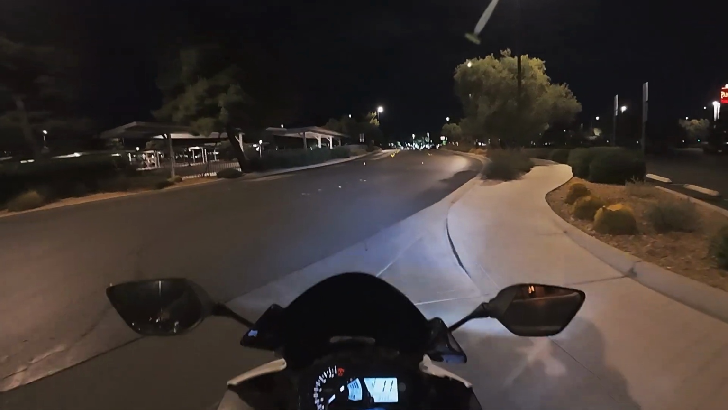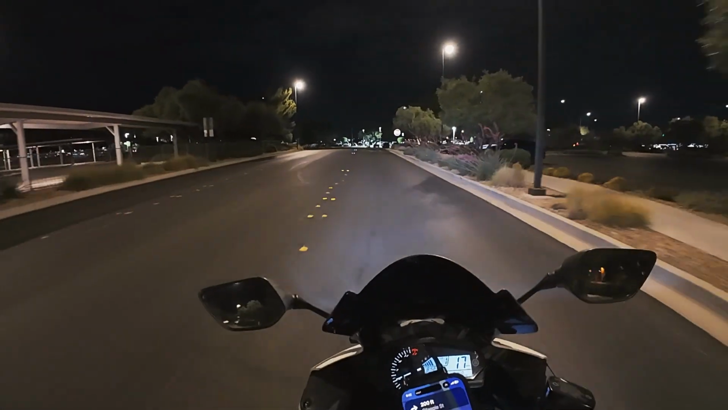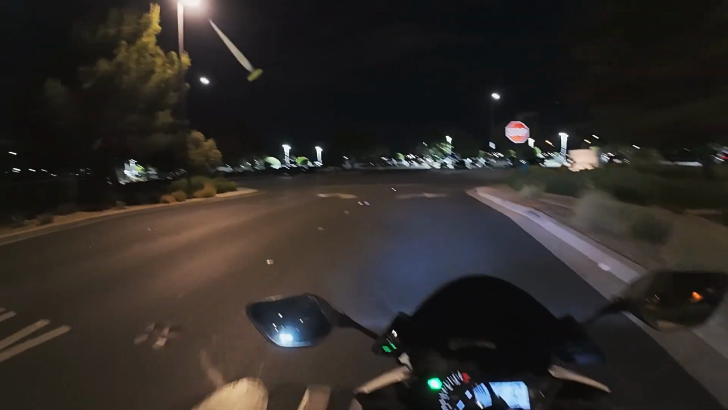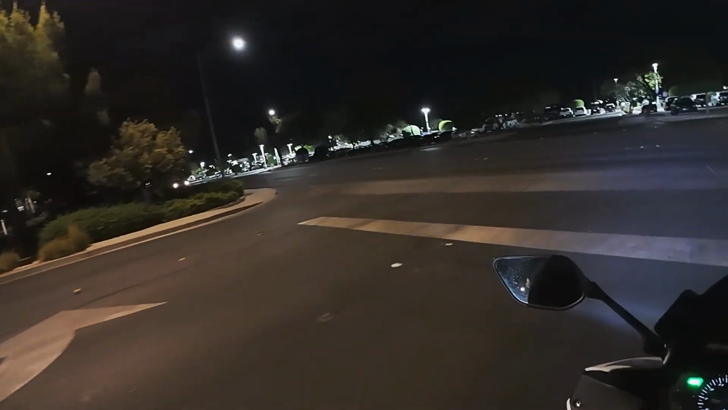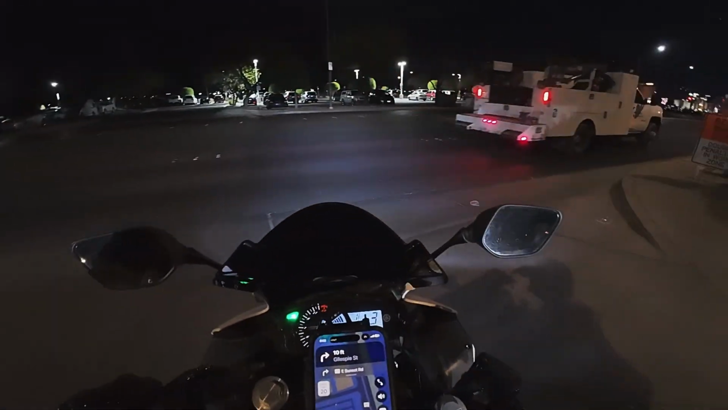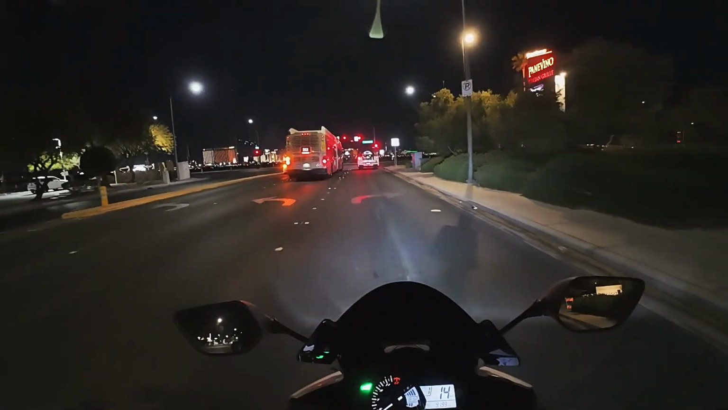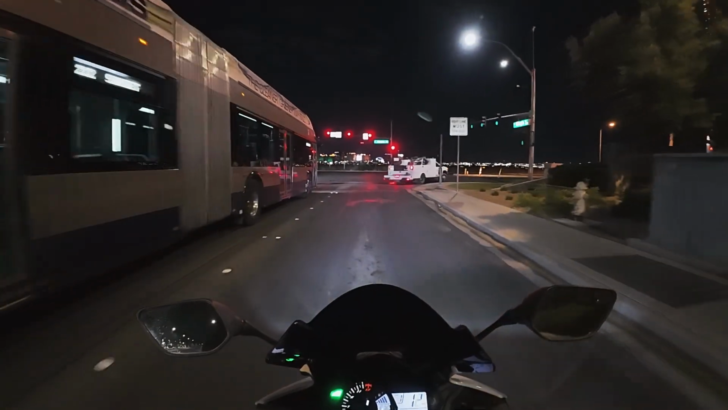I don't know if it's just me also, but I get really self-conscious or nervous when I'm doing slower maneuvers or turns while I'm slowing down, like from here coming to a stop. I get nervous that I'm gonna stall or I'm gonna turn wide like that. Yeah, still so much to practice, so much to learn, but I think it'll come with time.